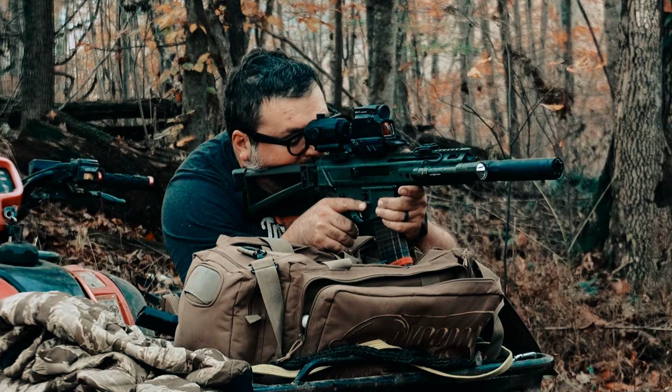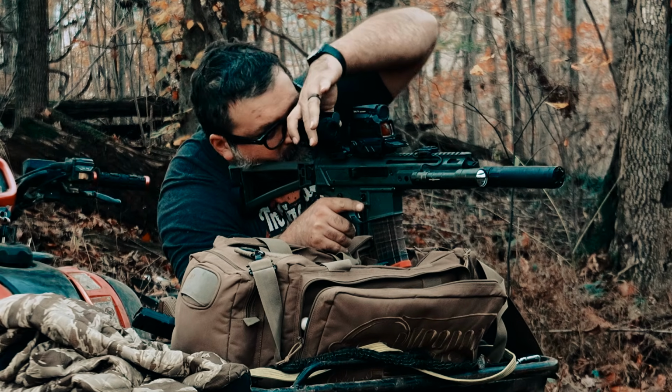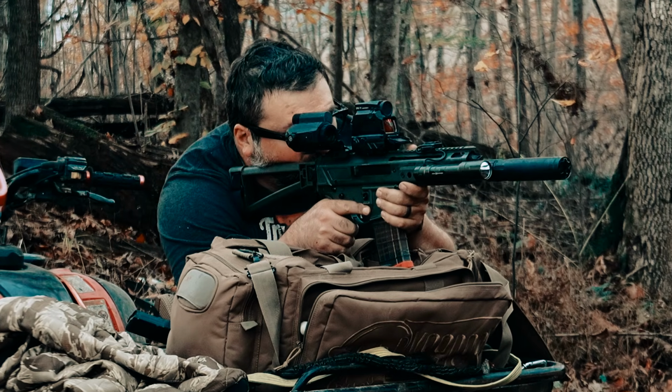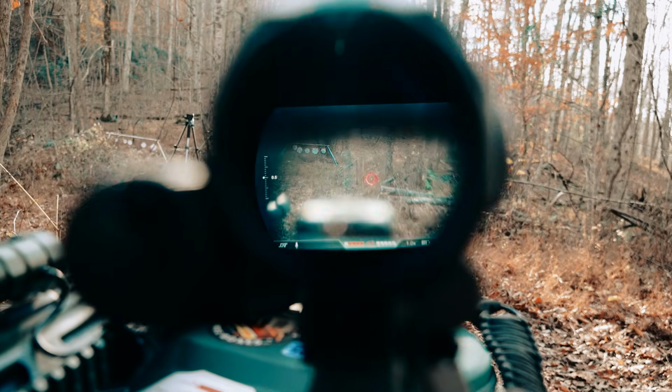On top of that, you can actually get a bundle with it that gives you this little swivel QD attachment mount system where you can basically move it to the side like you do with a magnifier for like $600. So not a bad price at all. It all lines up very well.